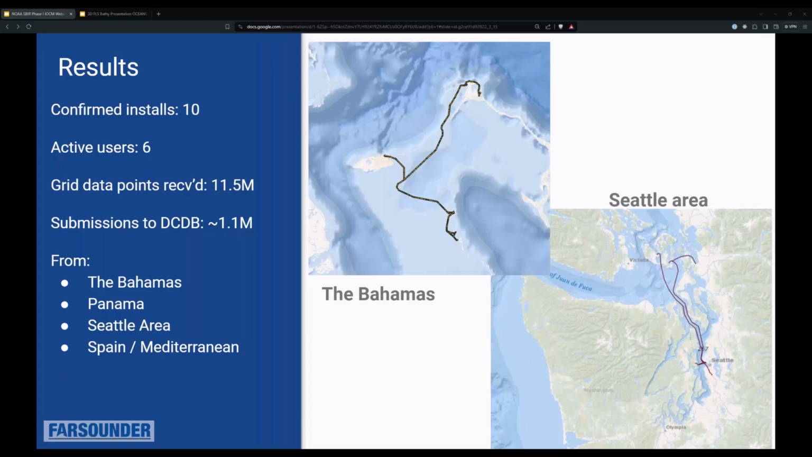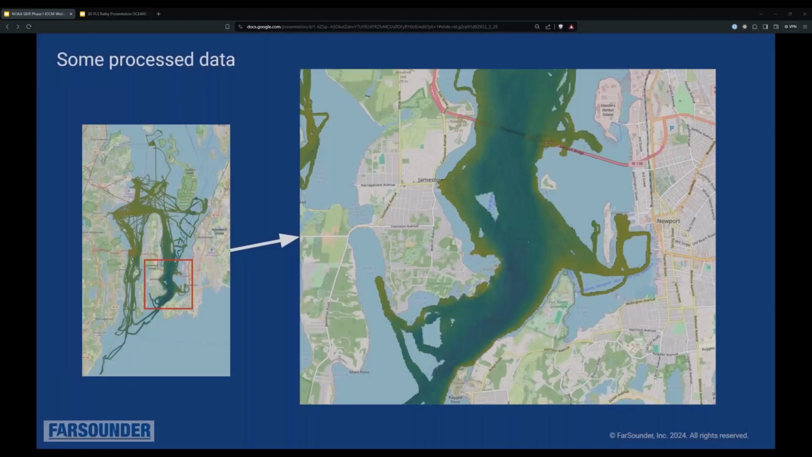We received about 11.5 million grid points from our sensor, and 1.1 million depth points that were submitted to the DCDB just from this program. And it's from all over the world. So we have Bahamas, Panama, Seattle area, and even the Mediterranean. So that's sort of what we have coming in so far.